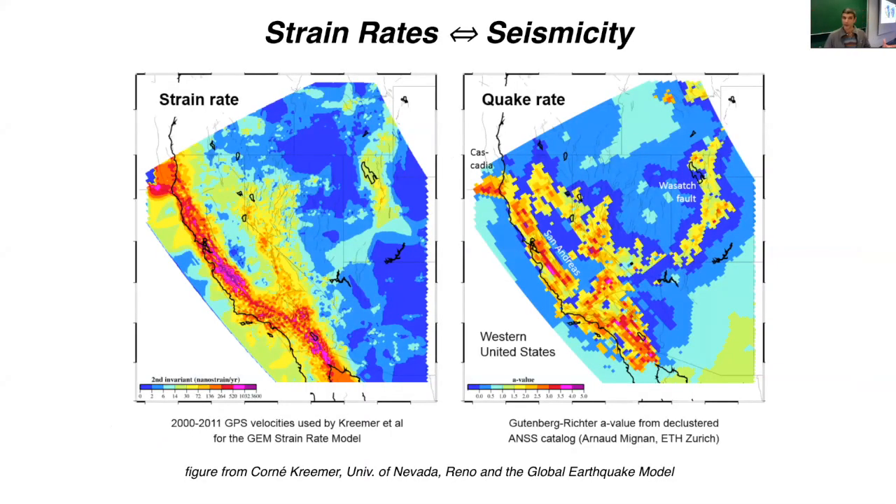So why do we care about this? On the left is a map of strain rates. This is on the western coast of the United States. The San Andreas Fault here is highlighted with this region of very high strains. You can see on the right is the seismicity. So there's a really strong correlation between strain rate, and in this case, it's measured using satellite geodesy, and on the right, the earthquake rate.